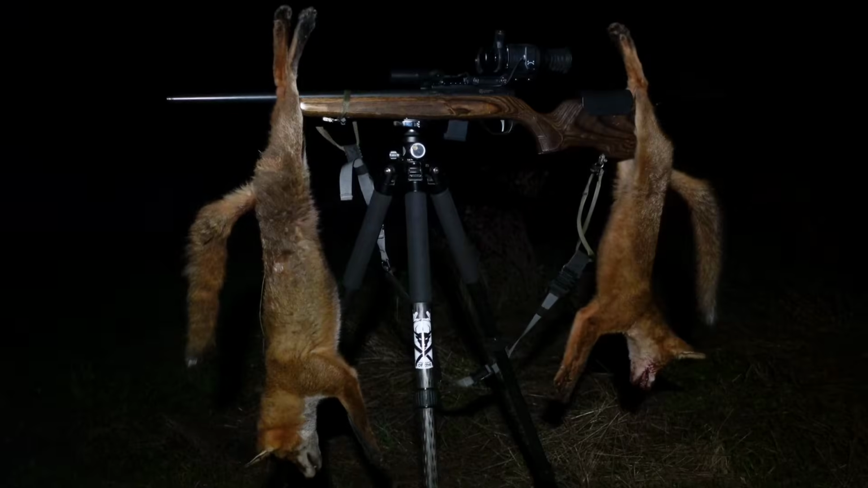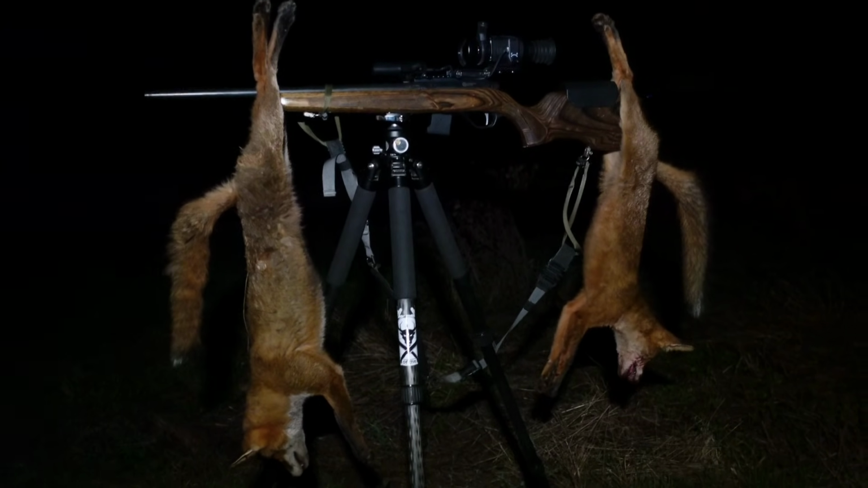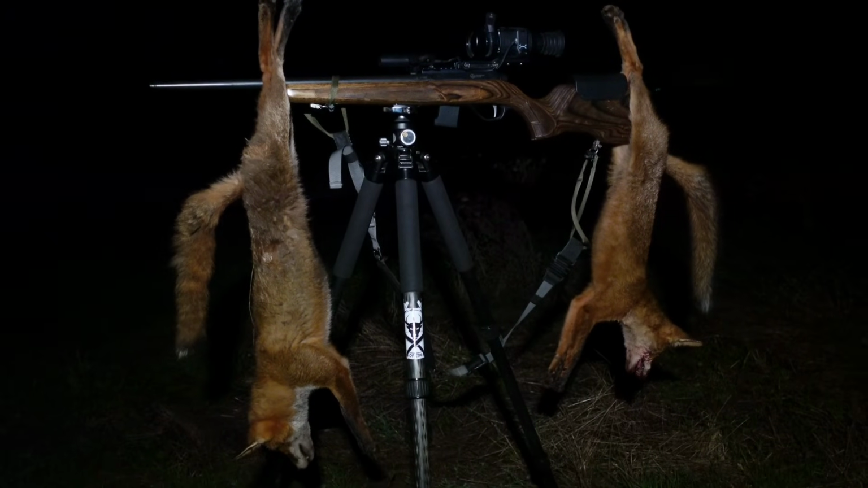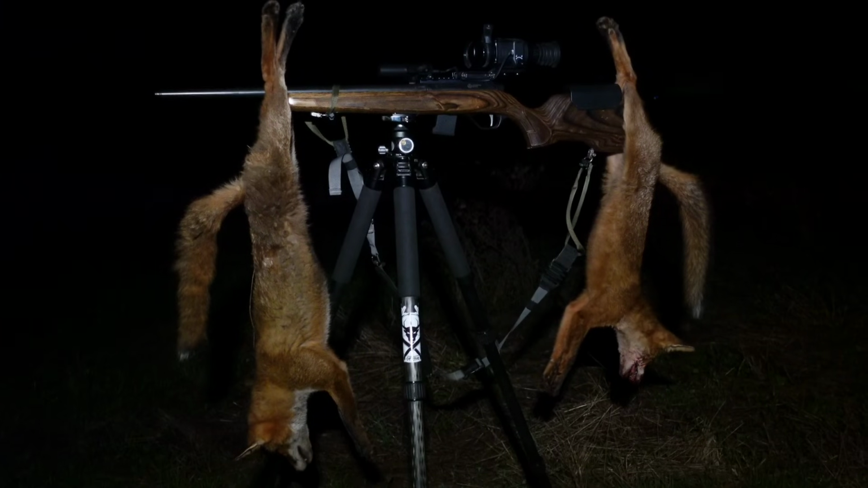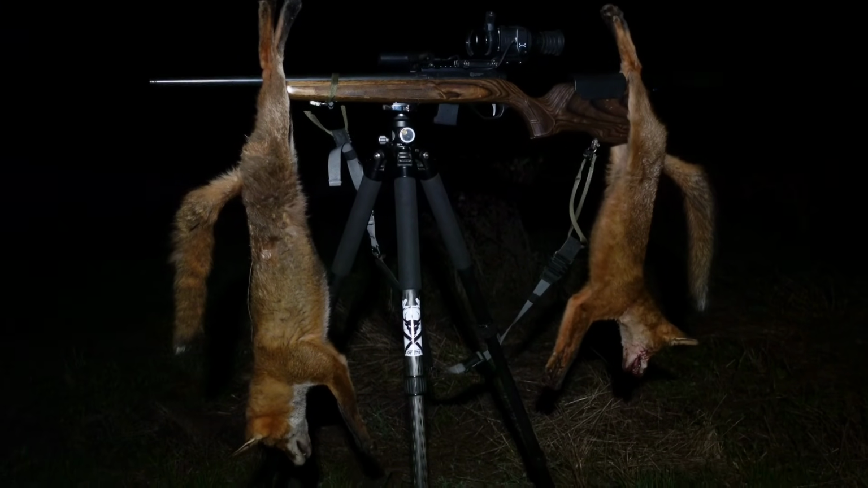Figured I'd chuck this pair up on the gun, get a pretty picture, give you an explanation. They both fell pretty close to one another. So this little guy here, I actually thought I stuffed that one up. You'll hear in the footage the gun go click. I had a dry fire, so quick up and down on the bolt, and a nice clean headshot on that one at probably 50 metres range.